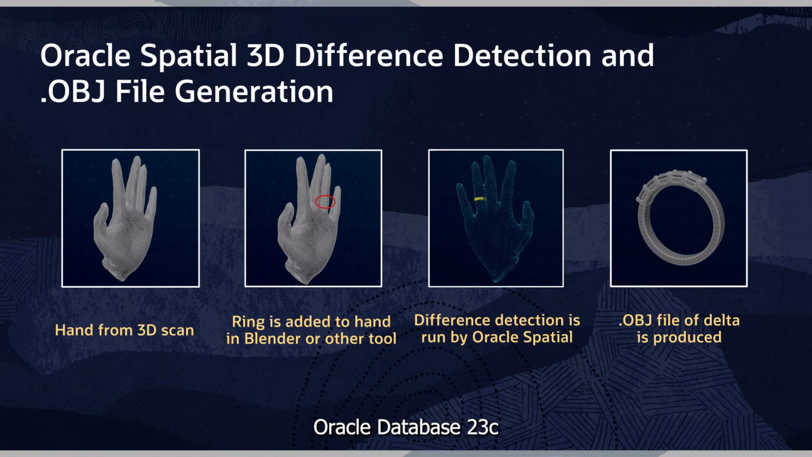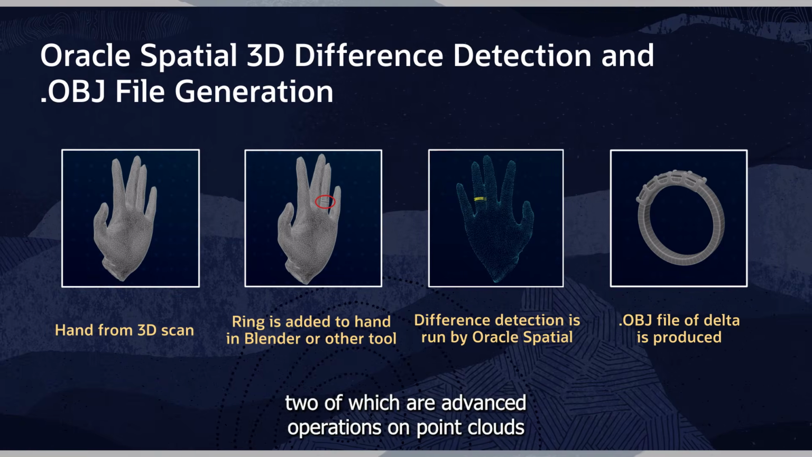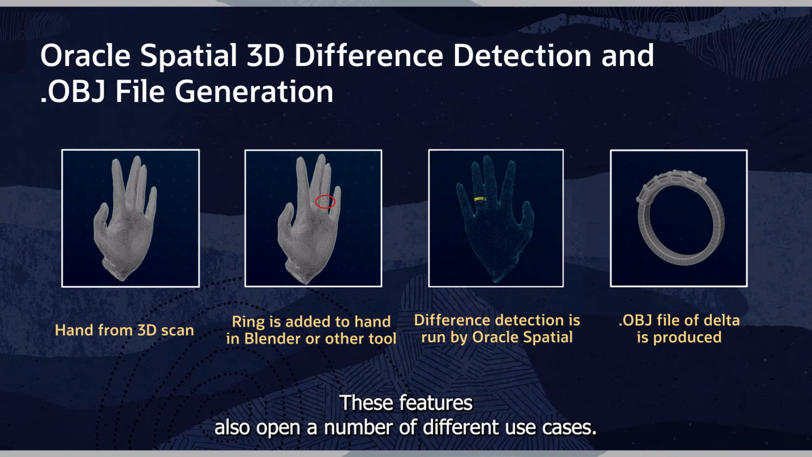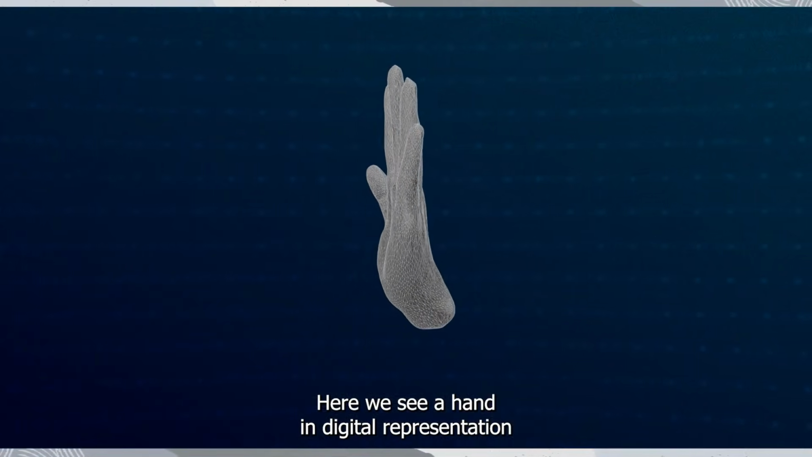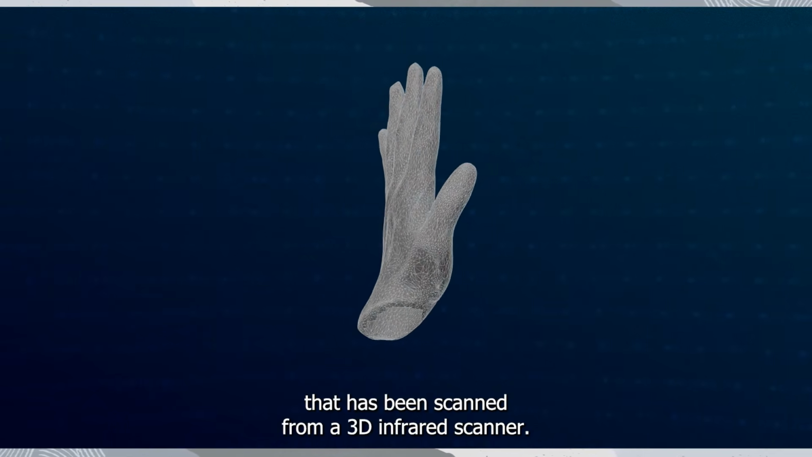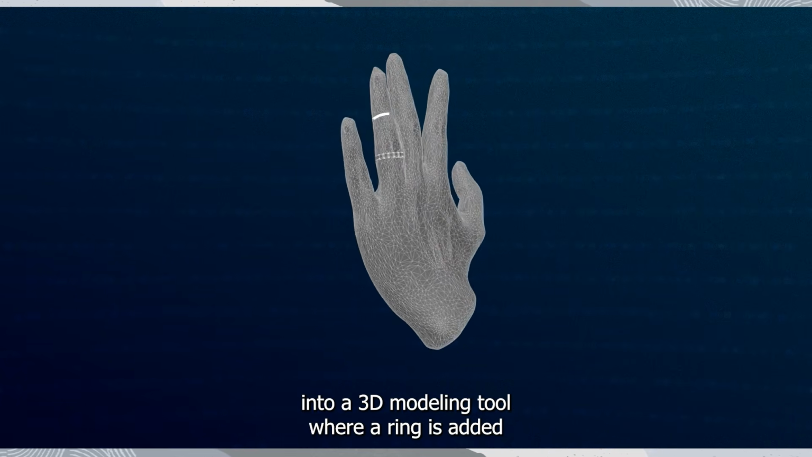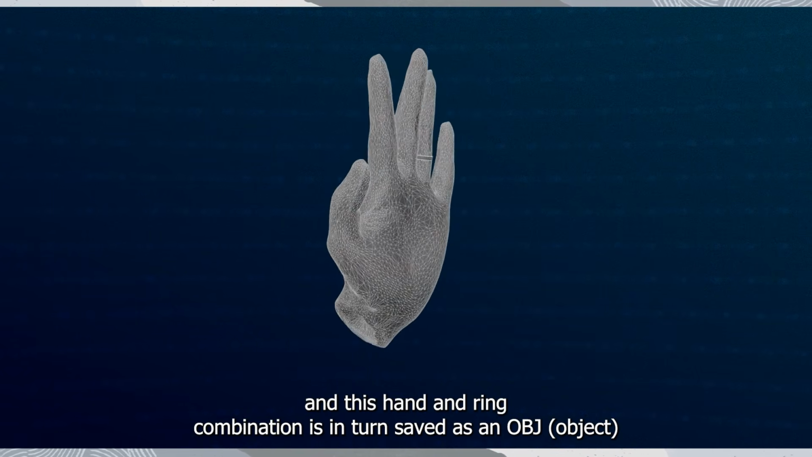Oracle Database 23c has a number of new and exciting features in the area of spatial, two of which are advanced operations on point clouds and the ability to generate meshes from point clouds. These features also open a number of different use cases. Here we see a hand in digital representation that has been scanned from a 3D infrared scanner. The hand file is then imported into a 3D modeling tool where a ring is added, and this hand and ring combination is in turn saved as an OBJ file.